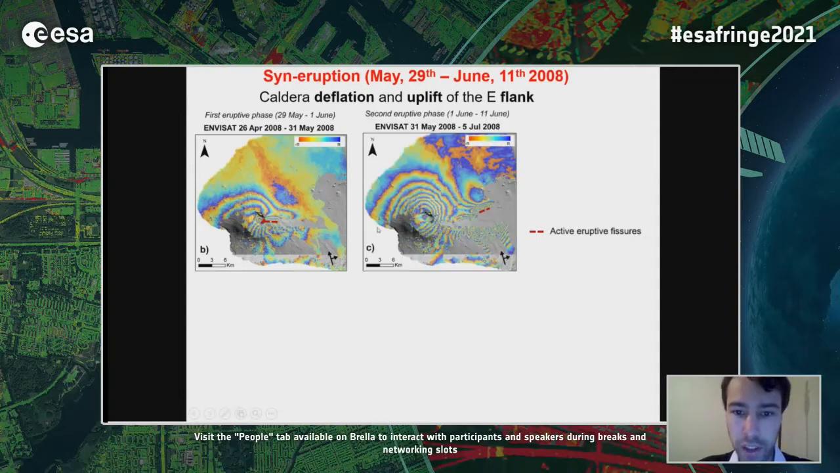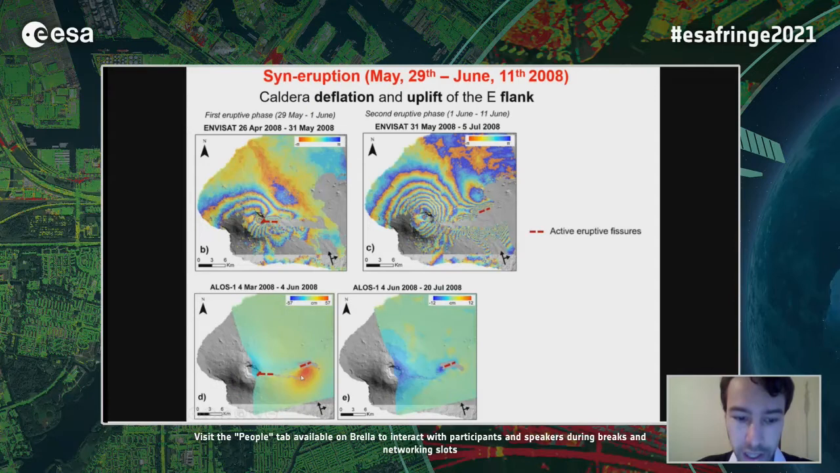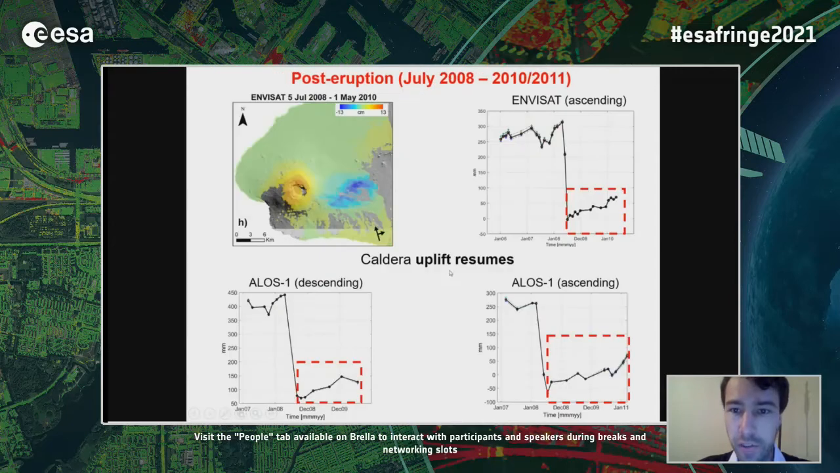During the second eruptive phase, there was an enlargement of the subsiding area and a distal uplift close to the active eruptive fissures. The ELOS data show that this uplift mainly occurred during the first 4 days of the second eruptive phase. Finally, in the following 3 years, there was a new inflation of the caldera area.